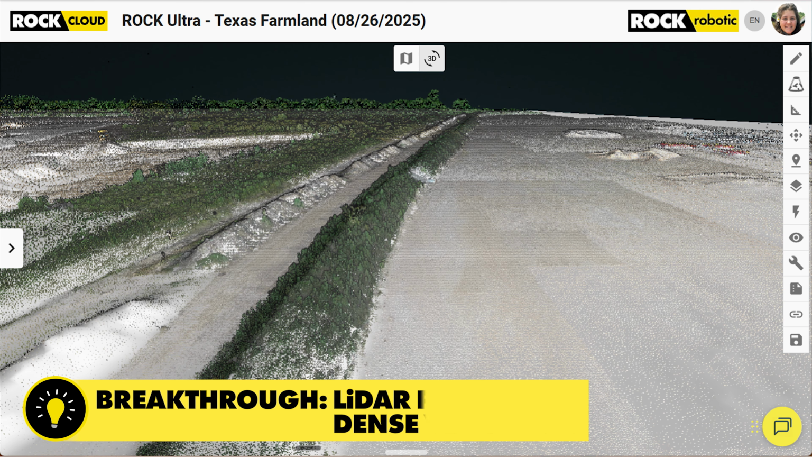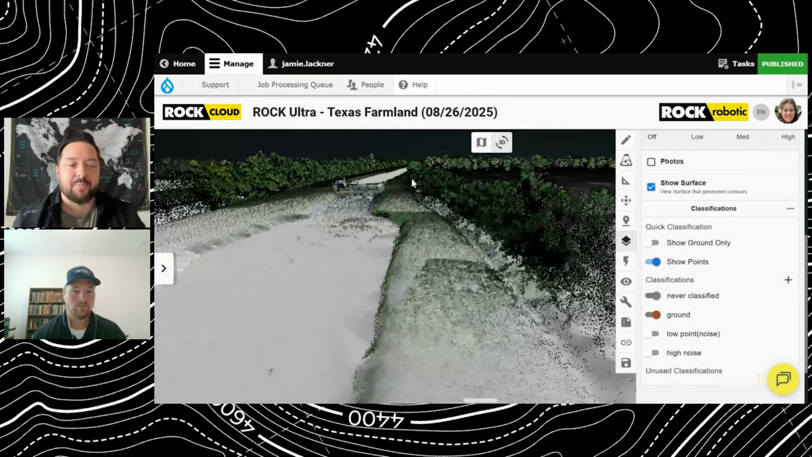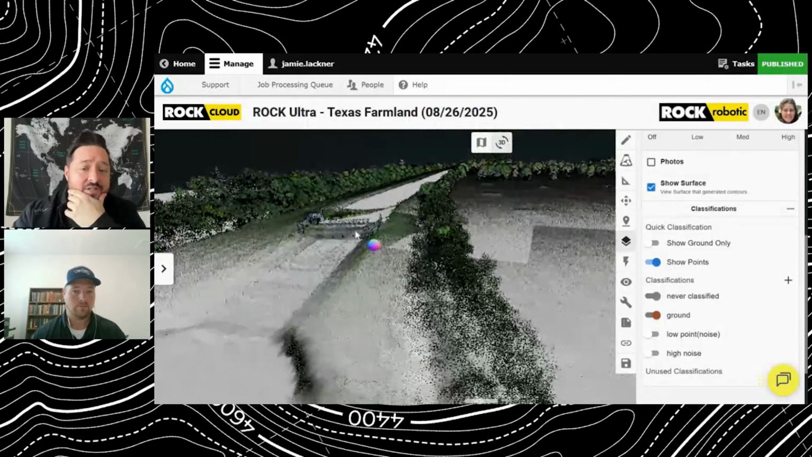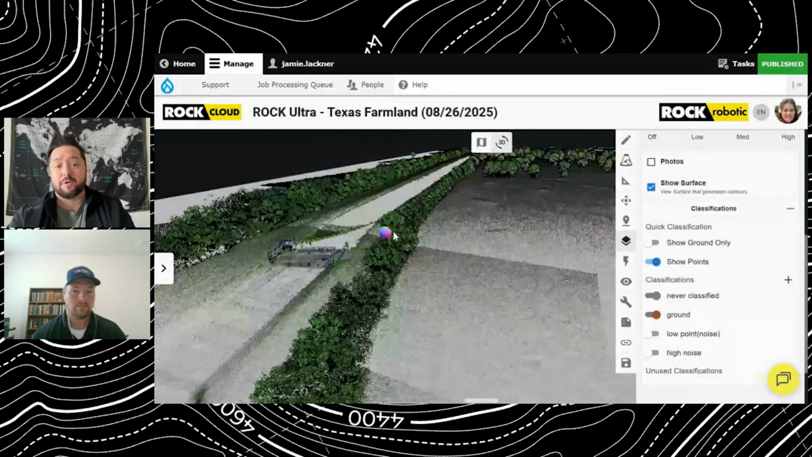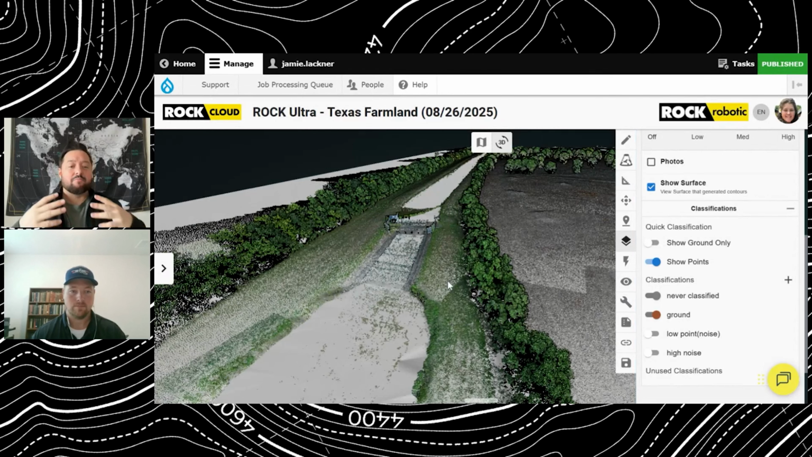Awesome. I love to hear that. So let's talk a little bit more about that. How did the Ultra perform in those challenging areas underneath that canopy and the dense vegetation? We were looking at a surface model here. Let's talk. What are you seeing, Drew?